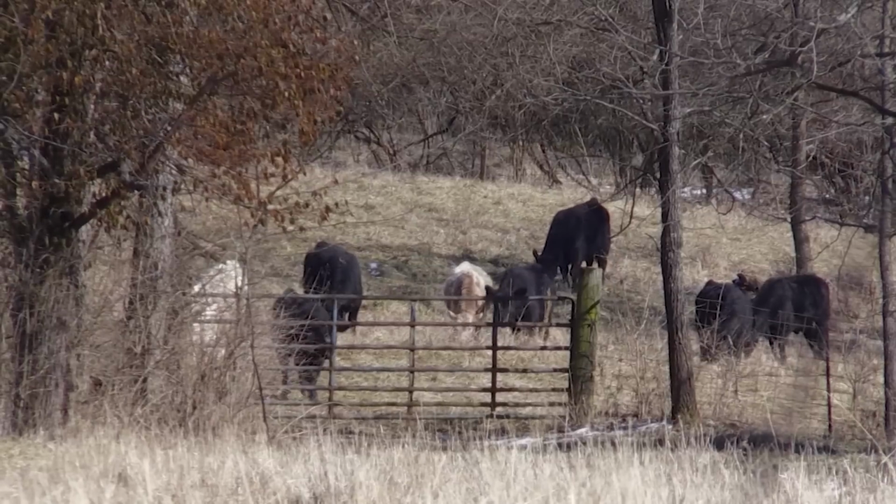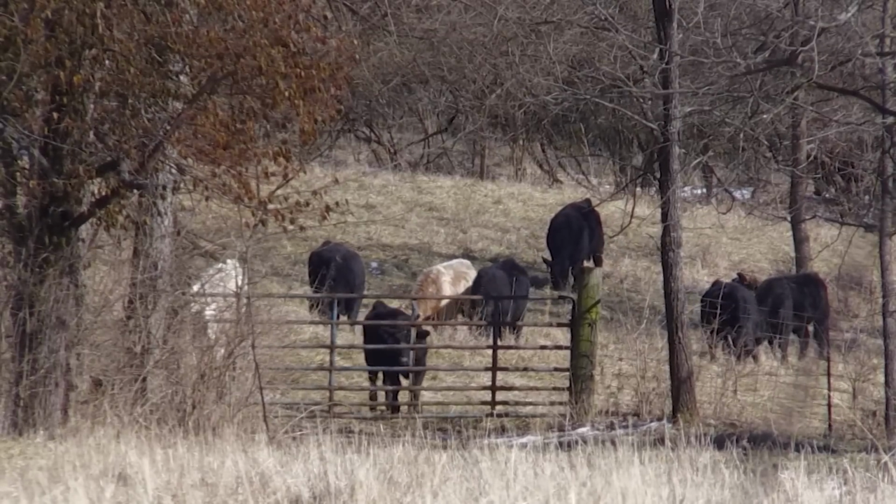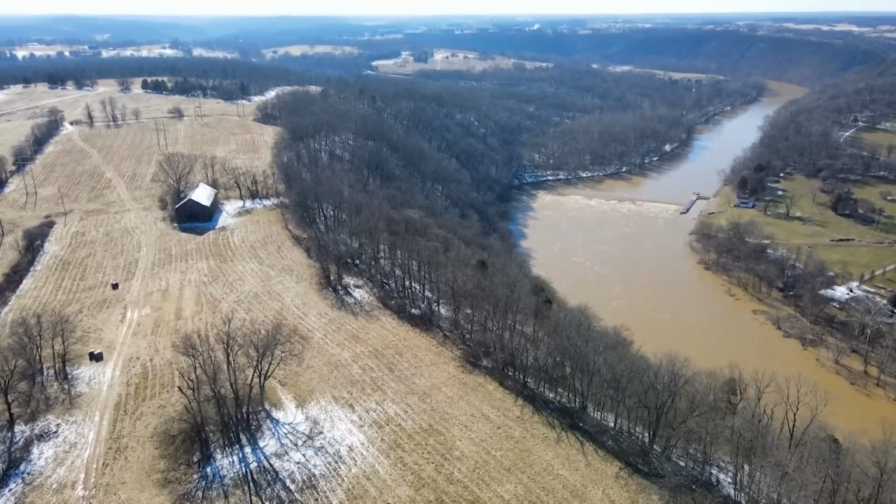Well, our turkeys didn't get the message. They haven't showed up yet. We've been here for several hours. It's actually warmed up. Went from about 10 degrees to the 30s now. It feels pretty good. Some cattle are moving around. Birds are flying. Just not turkeys.